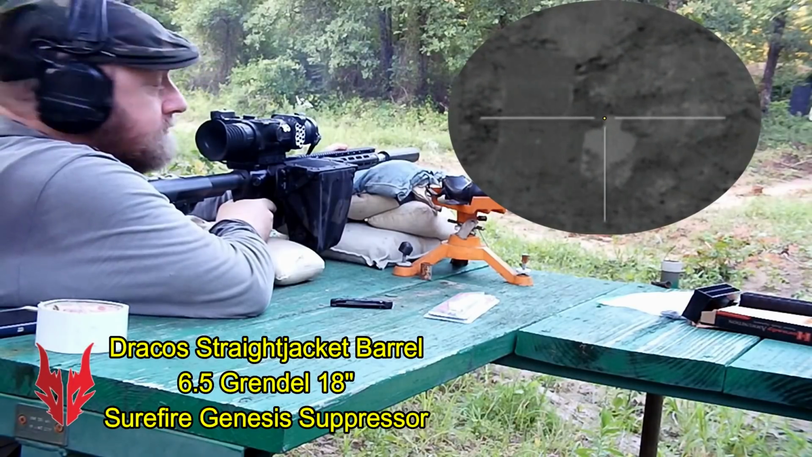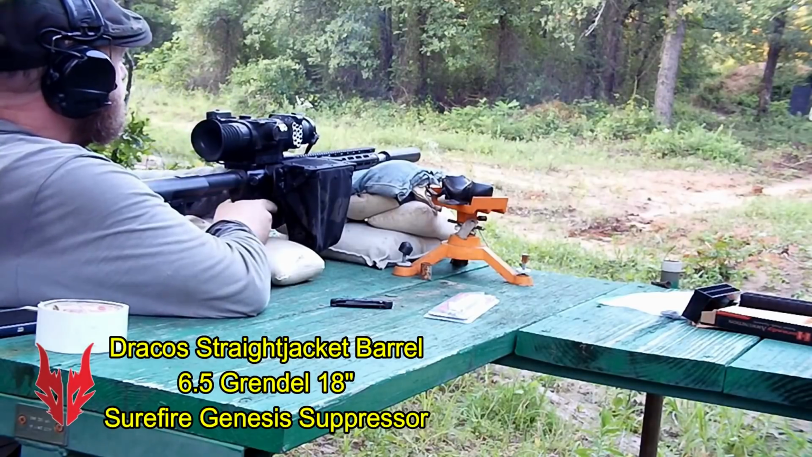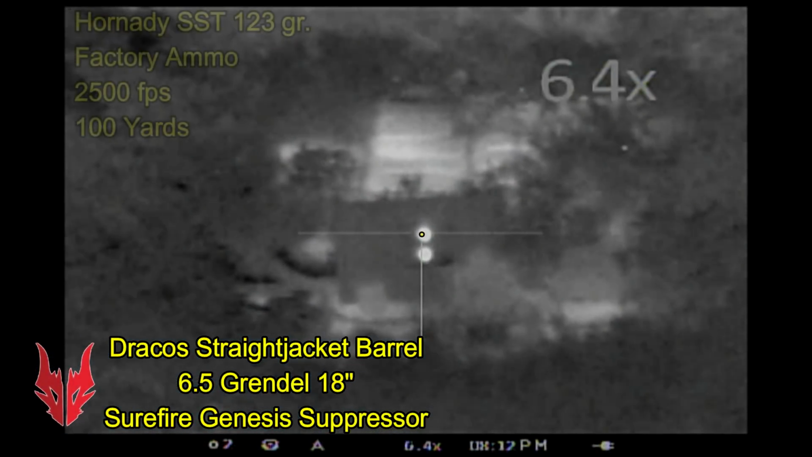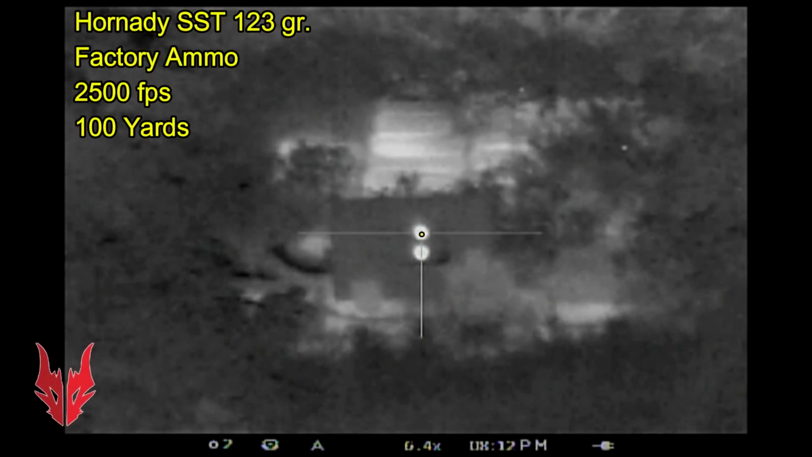Dead center ahead. Yep. Alright, we're on at 50. On the nose. From there we moved to 100 yards where we had set up chemical handwarmer targets for zeroing the Dracos barrel.